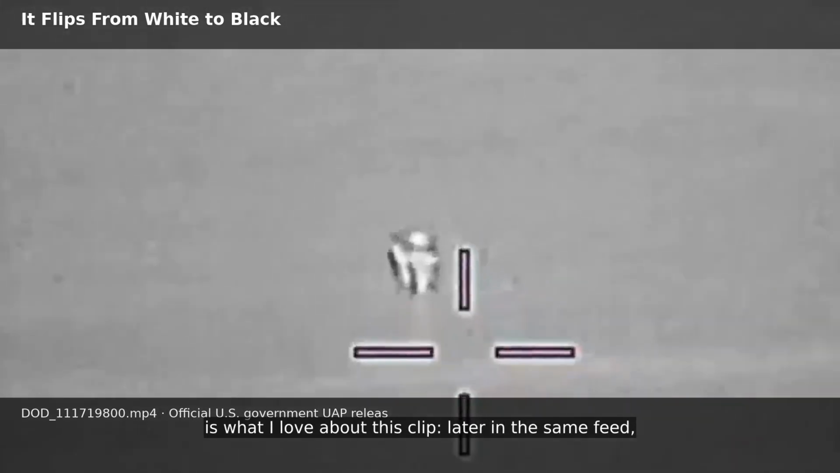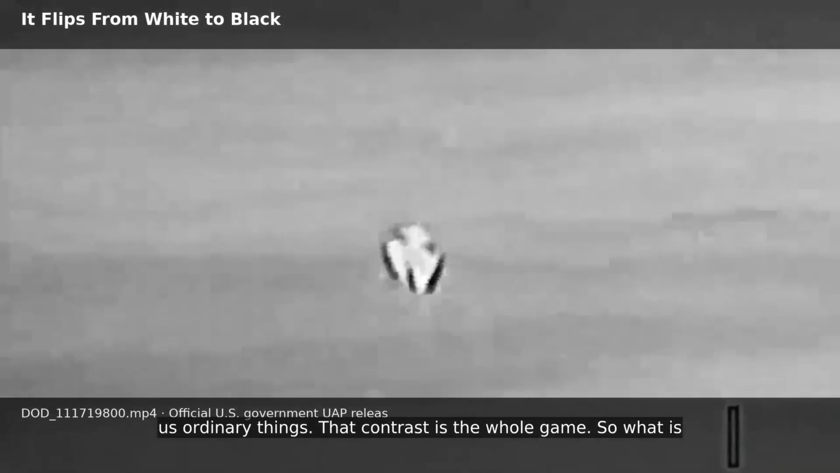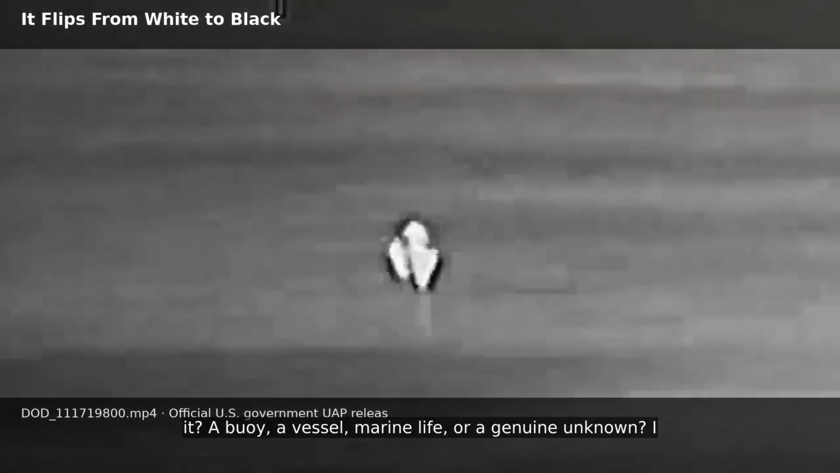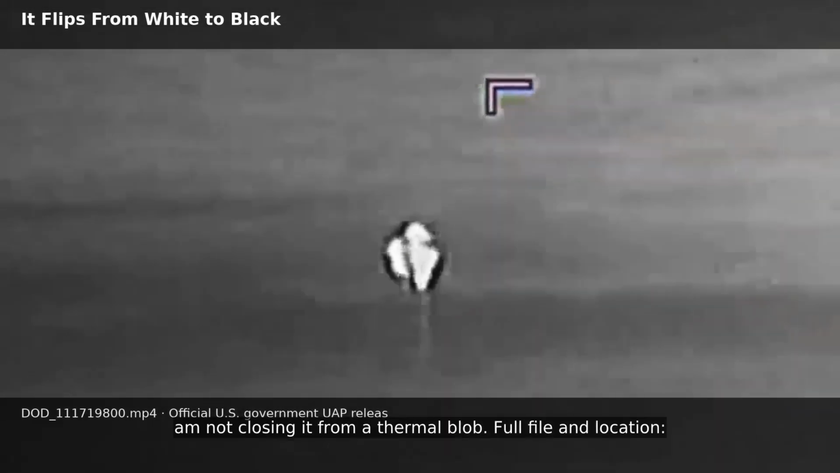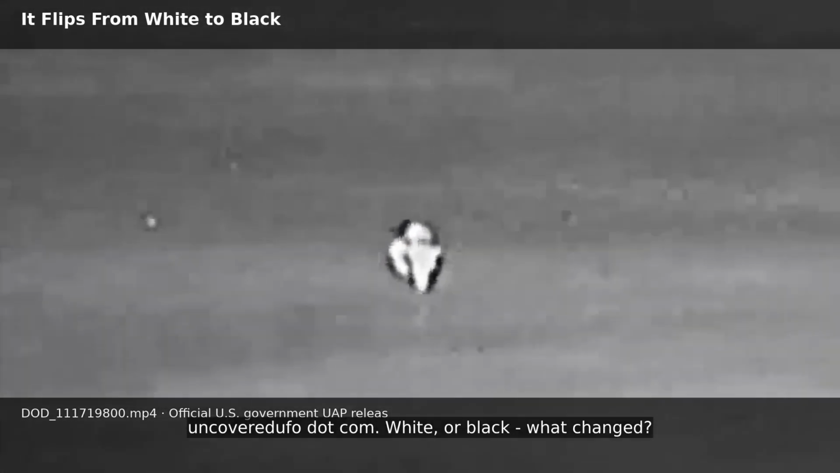But here is what I love about this clip. Later in the same feed, the sensor pans across a wind turbine, a known identifiable structure, which means the same camera that can't resolve this object can clearly show us ordinary things. That contrast is the whole game. So what is it? A buoy, a vessel, marine life, or a genuine unknown? I am not closing it from a thermal blob. Full file and location. UncoveredUFO.com.